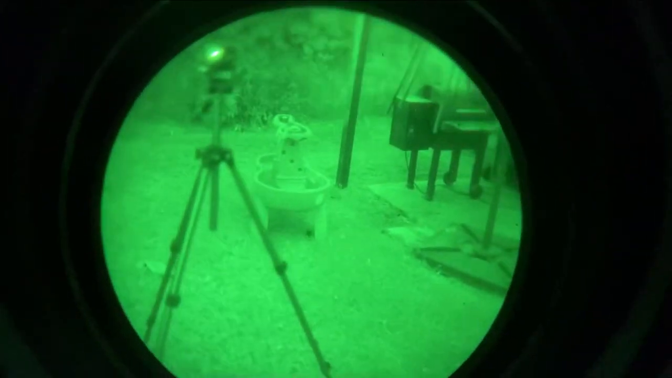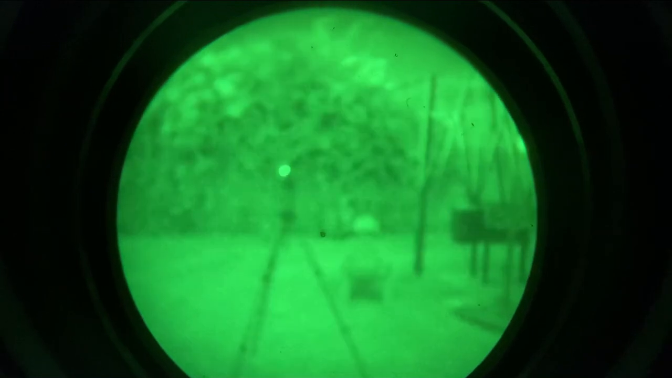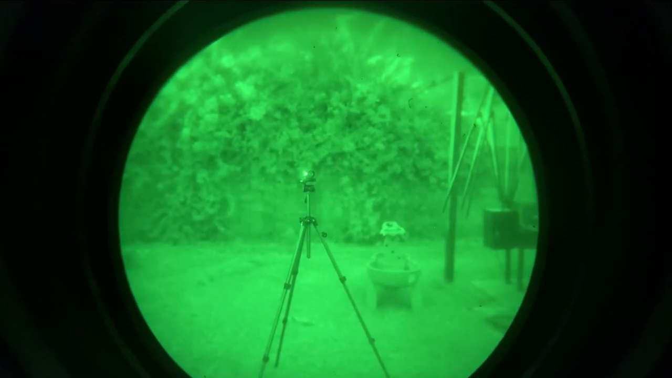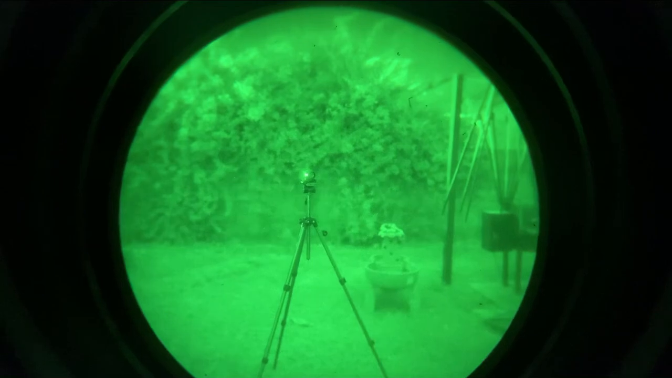And as I move backwards, there's still that bright red light right there. So it's not so covert if you're trying to do some sort of assault in the dark. If someone else has night vision, they're definitely going to pick up on it right away.